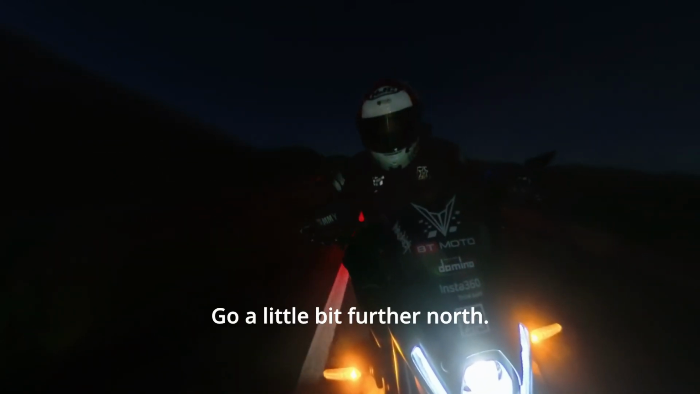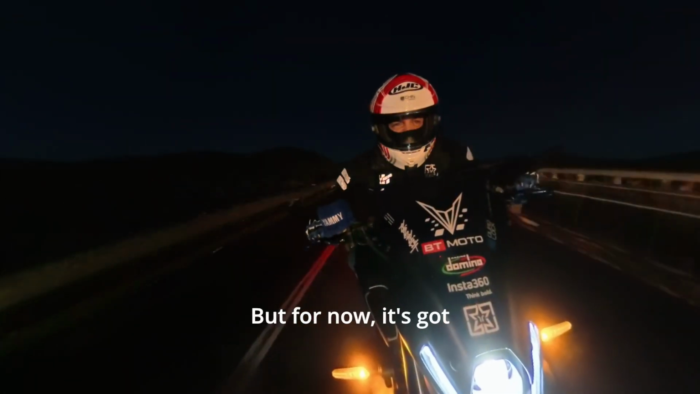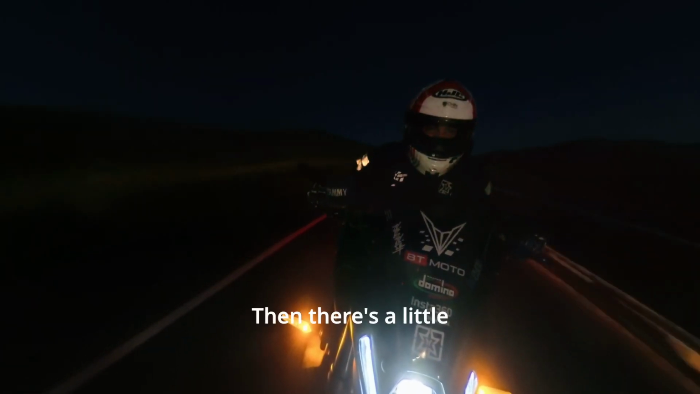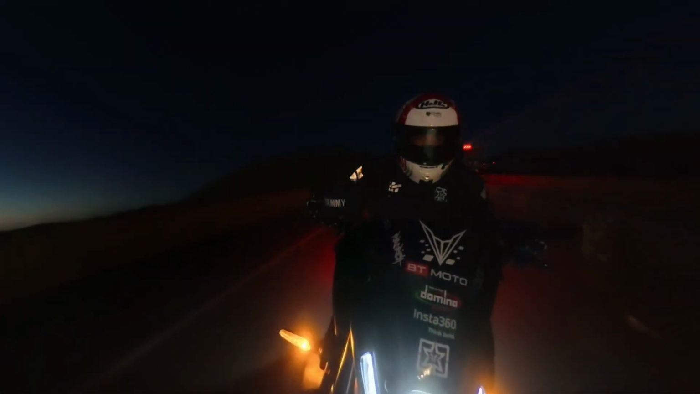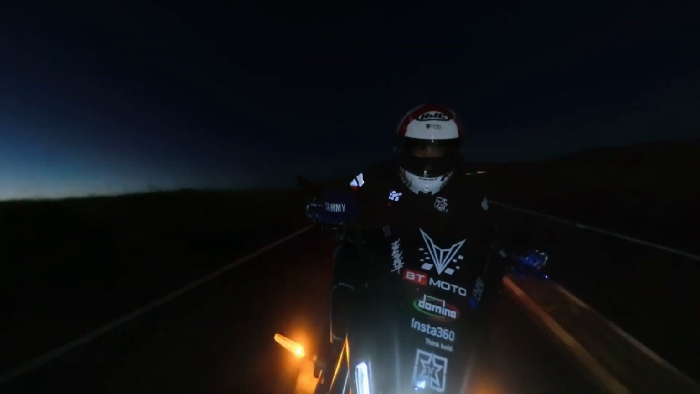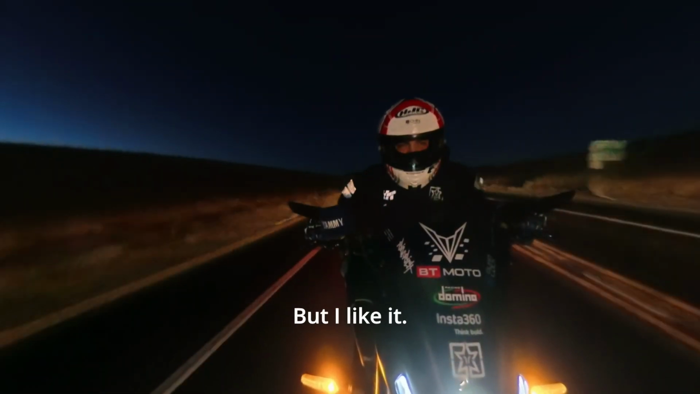If you go a little bit further north, it turns into a freeway up there. But for now, it's got some areas on the uphills where they have 2 lanes. And then there's a little section of 4-lane, but most of it's just 2 lane. But I like it.